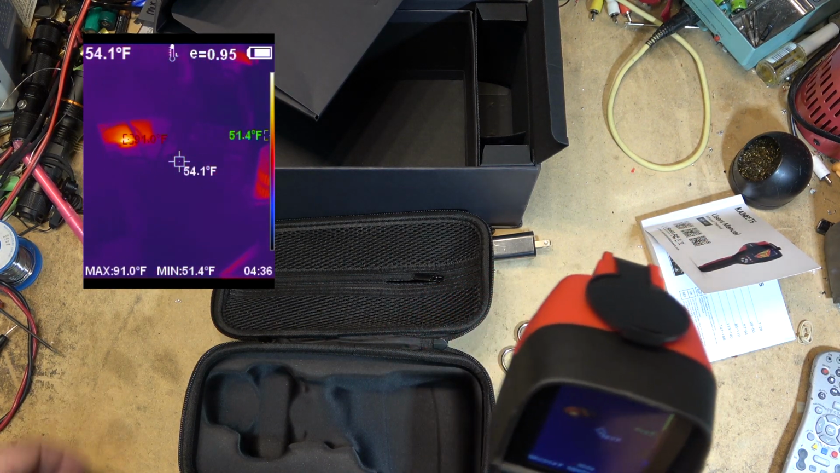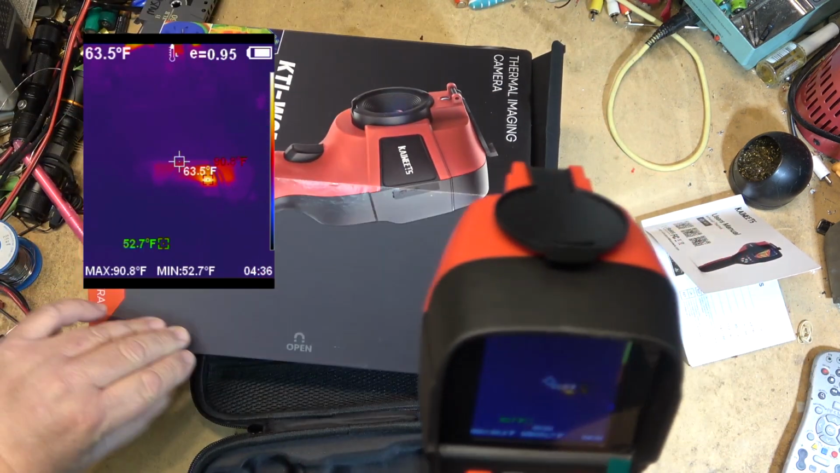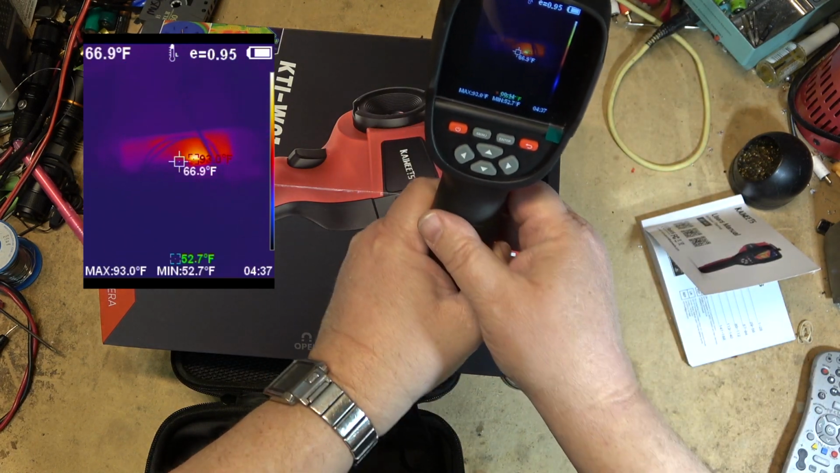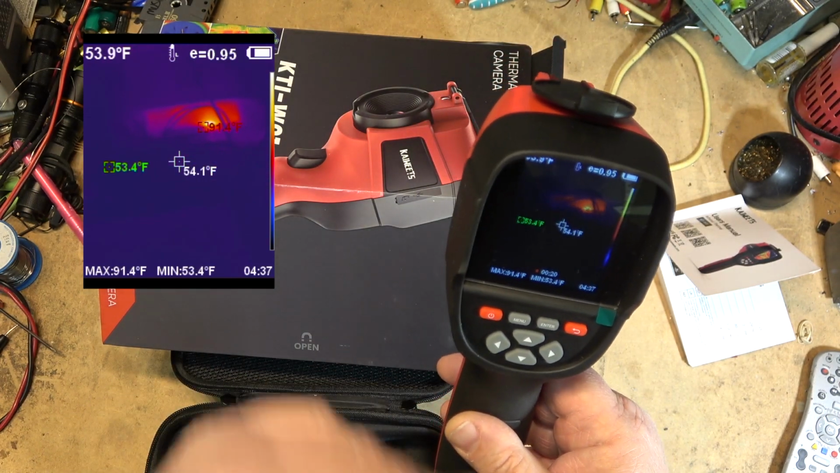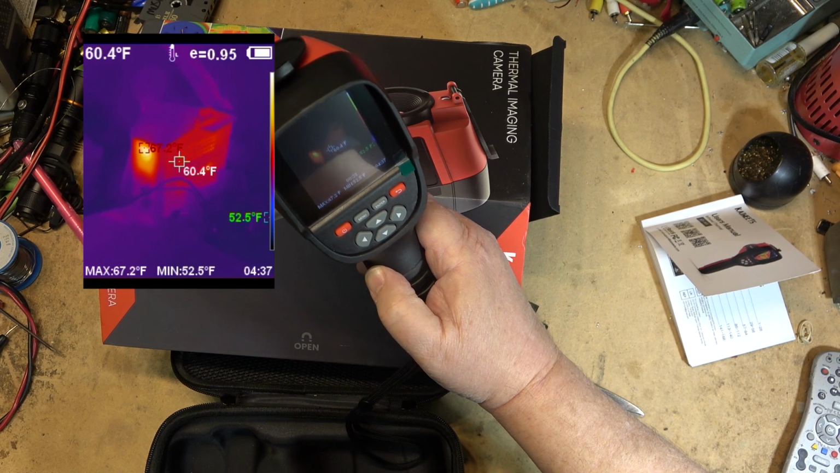So now it's recording what is on my bench here. So if I move the camera around, you can see, well, if we're looking at my little sign there, you'll see the hot spot there is where the regulator is going to be on that sign. And I'll be showing you guys the photos from this. I'm going to take it, how about my power supply? Yeah, my power supply is warm.